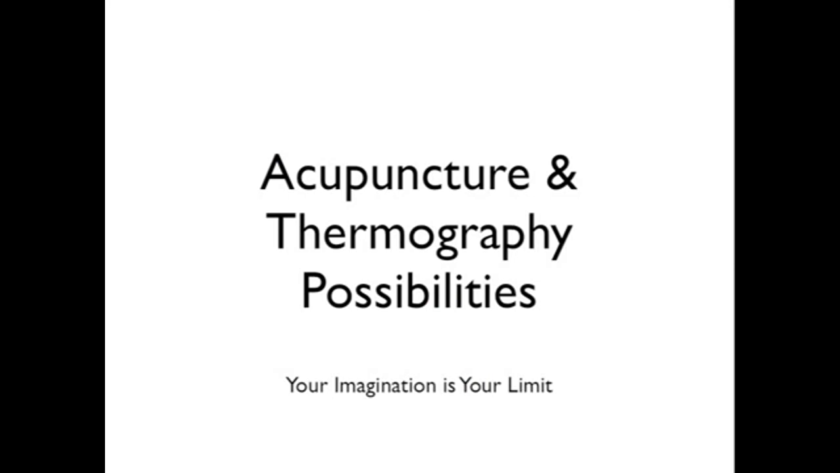Your imagination is certainly your limit with thermography and acupuncture. We have done these studies with no expectation of outcome. Picture what could become of the science of acupuncture with this technology. From what we have seen so far, the 4,000 years of clinical trials have been validated through modern science.